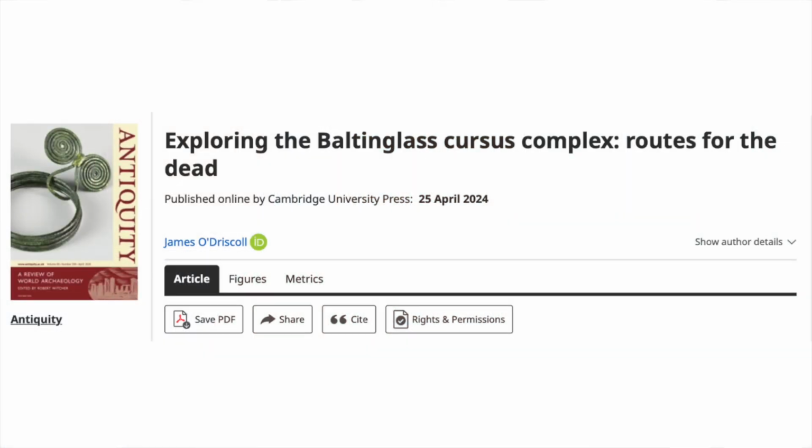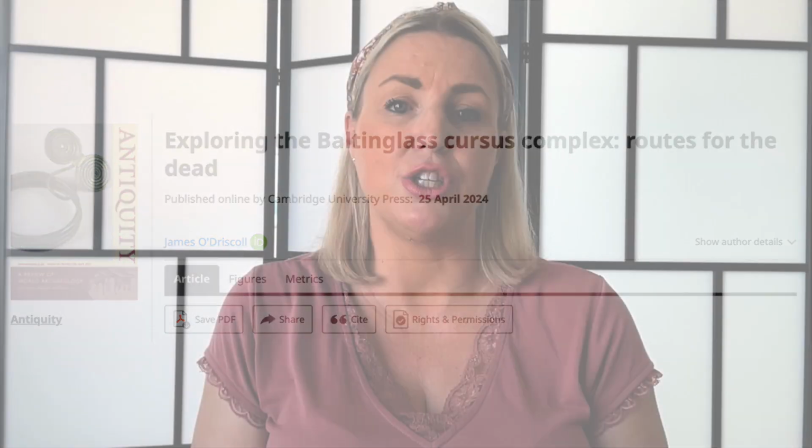Excavations over the years have not been able to determine their function, but they are thought to have been for some sort of communal ritual or event. In 2022, a team of researchers carried out a LiDAR survey at Baltinglass in Ireland and identified a cluster of 5 Cursus monuments. The results of this study have now been published in the journal Antiquity.